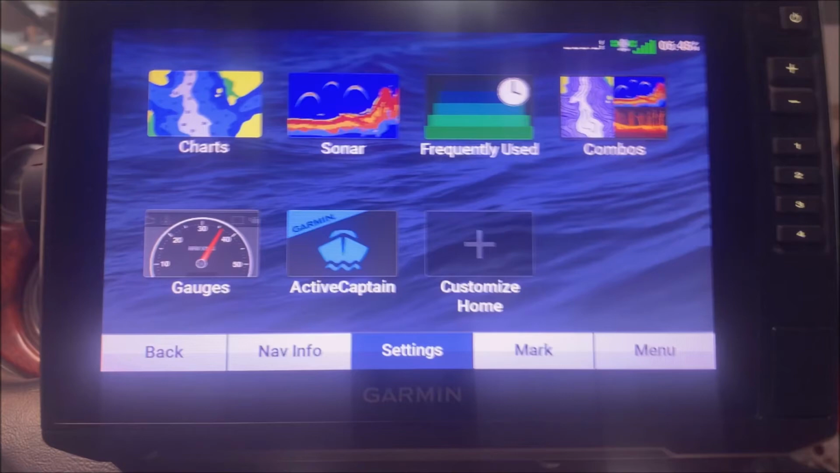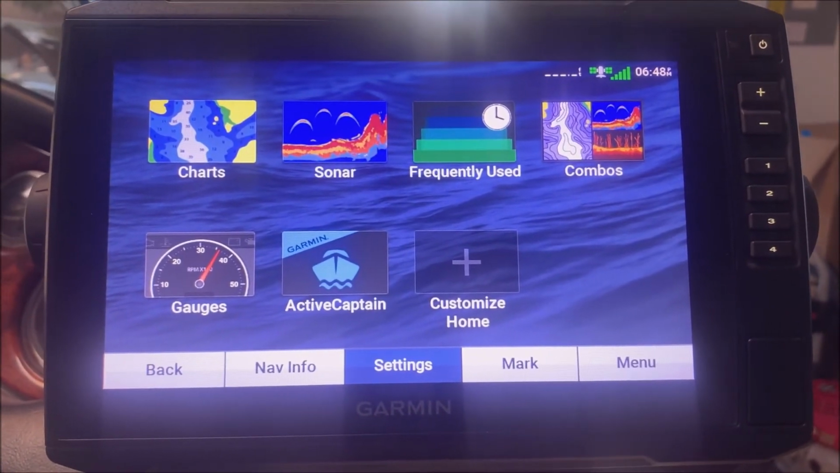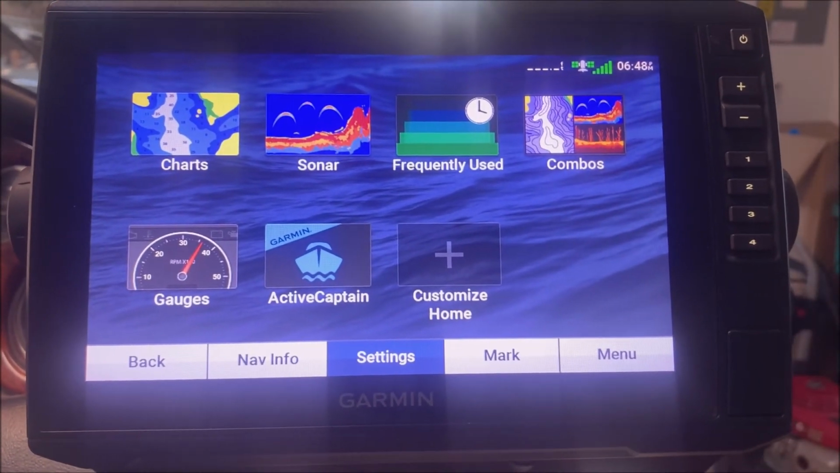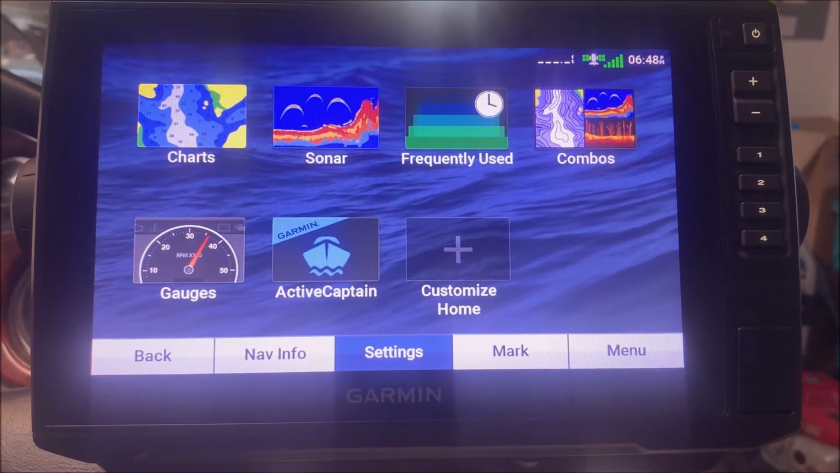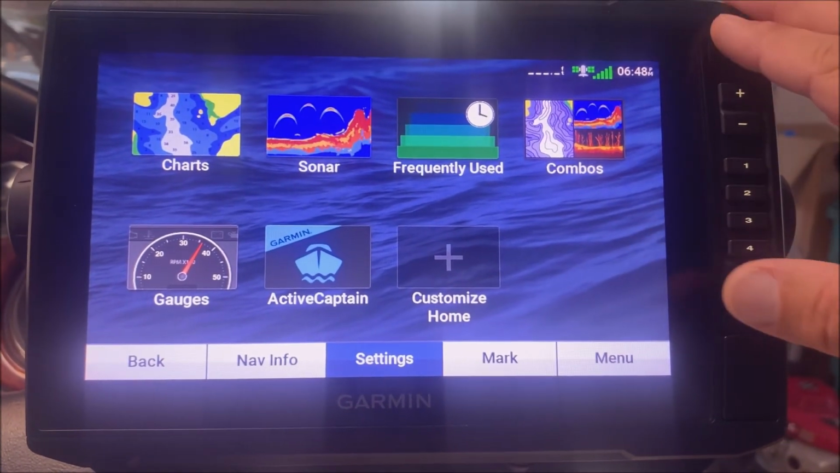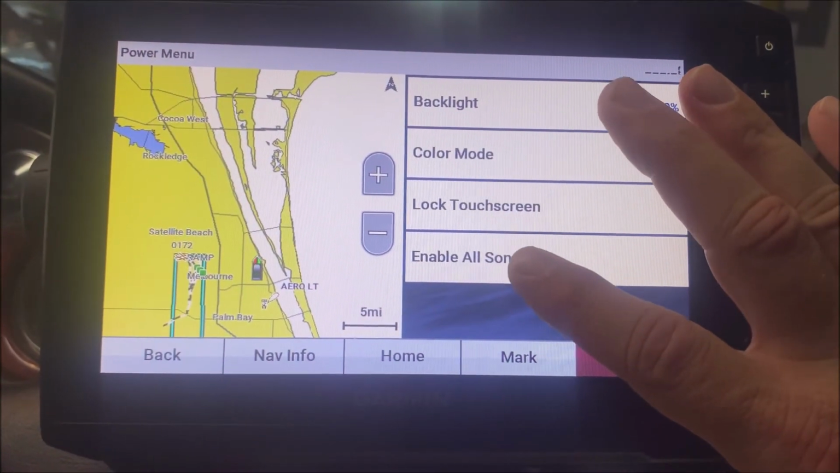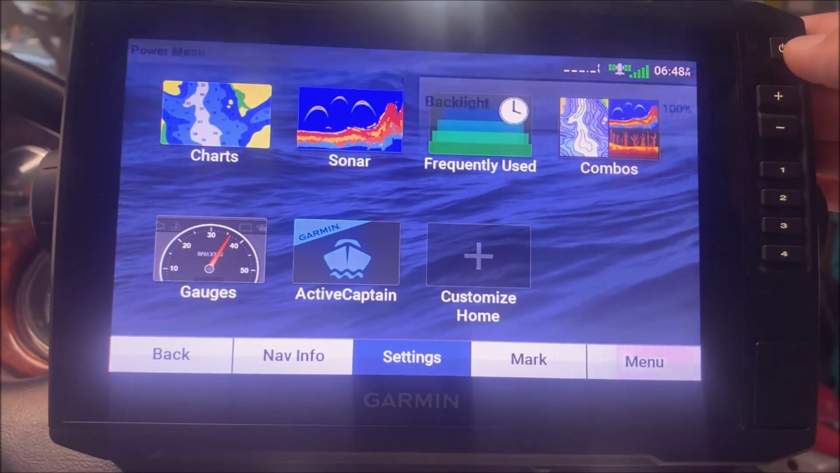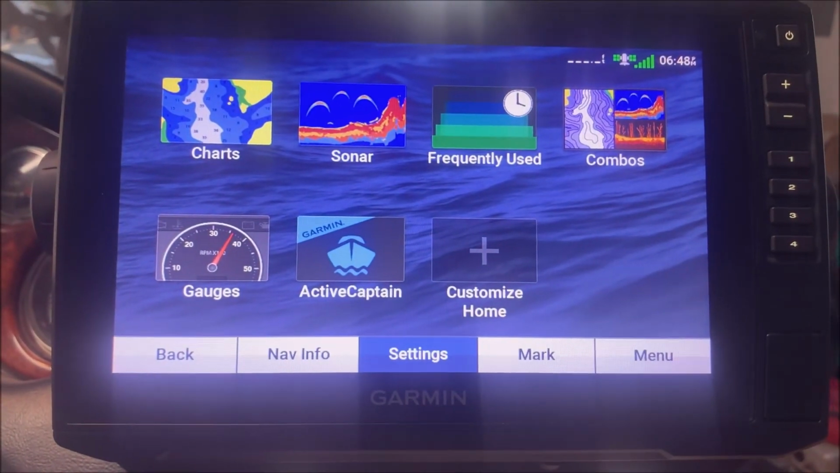And then my third reason for networking them together is kind of related to the last one, and that's being able to control all of the fish finders from just one unit. Particularly, you're going to usually use the console unit. For instance, let's say I'm getting ready to go on a long run, or I'm standing in my garage like I am right now, and I don't want the sonar pinging on the front one, I can turn it off from this back one. I just hit this power button, and then right now I would hit enable to turn them on, and then hit disable to turn them off again. So that turns off the sonars on all the units.